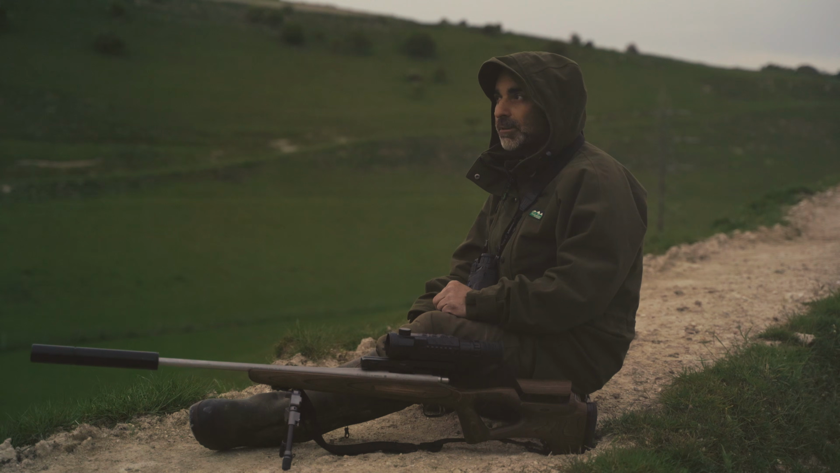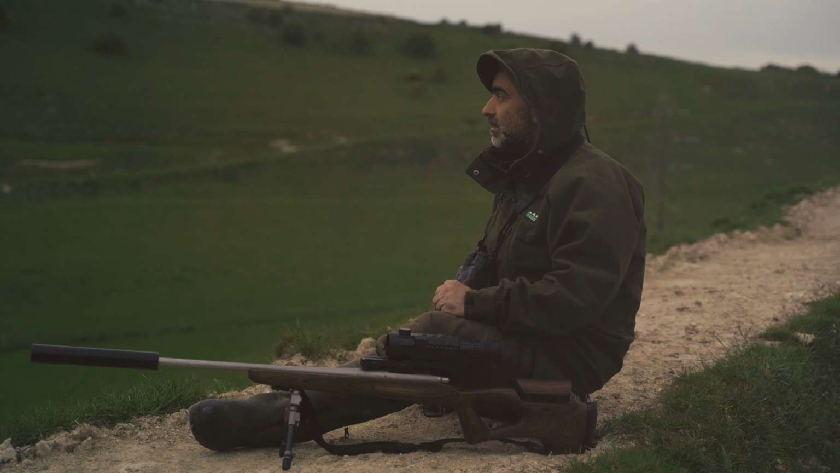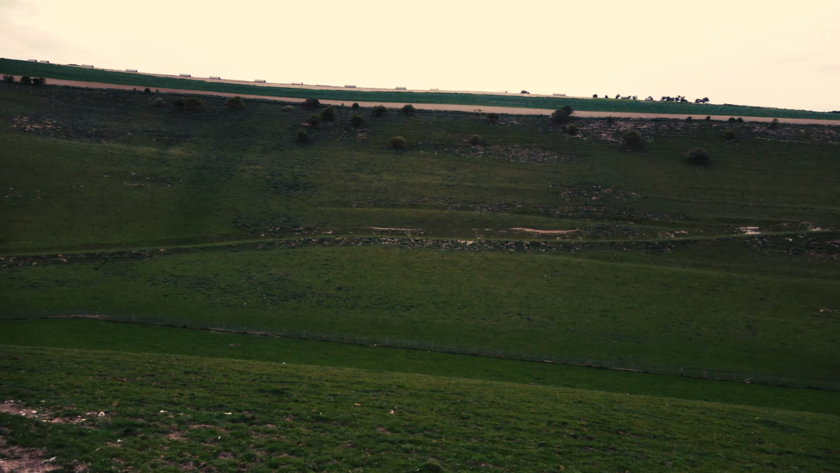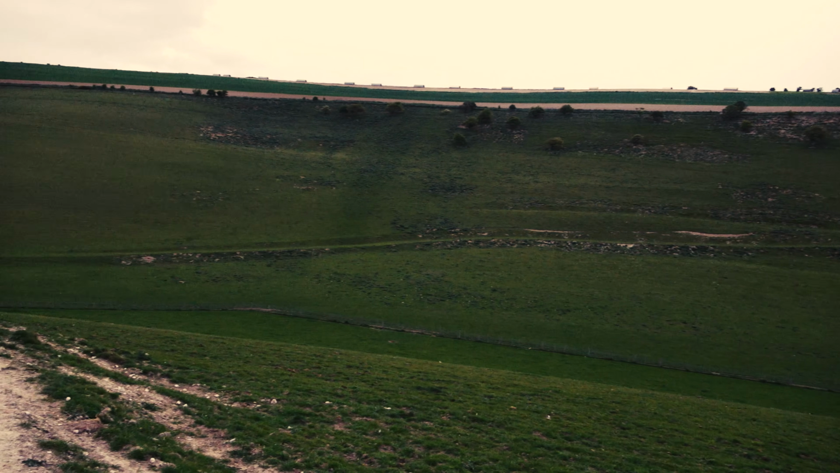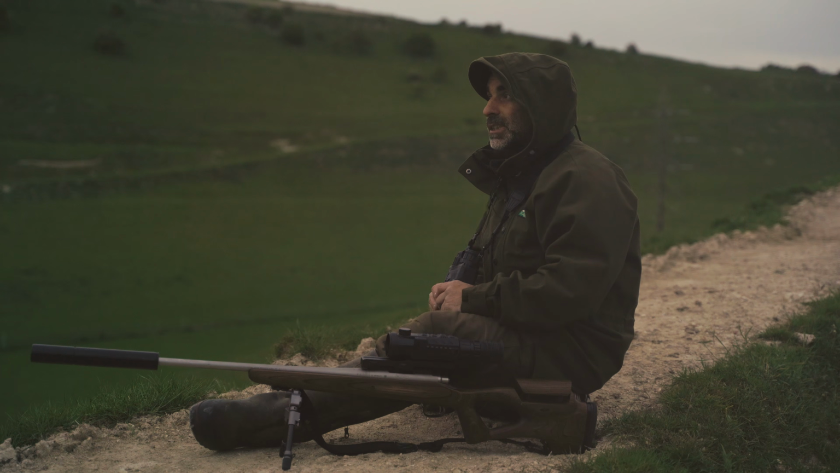So it's a nice bit of ground this for rifle shooting. You've got some nice steep banks there, so plenty of backstop, and you get plenty of foxes come along through the top of this bank here. They seem to regularly cut through there. And down the far end of the valley there, I'm pretty sure there's an earth just on the edge of the wood there, so I'm going to keep an eye out from here, settle in for probably a couple of hours, and just see what comes through this valley.